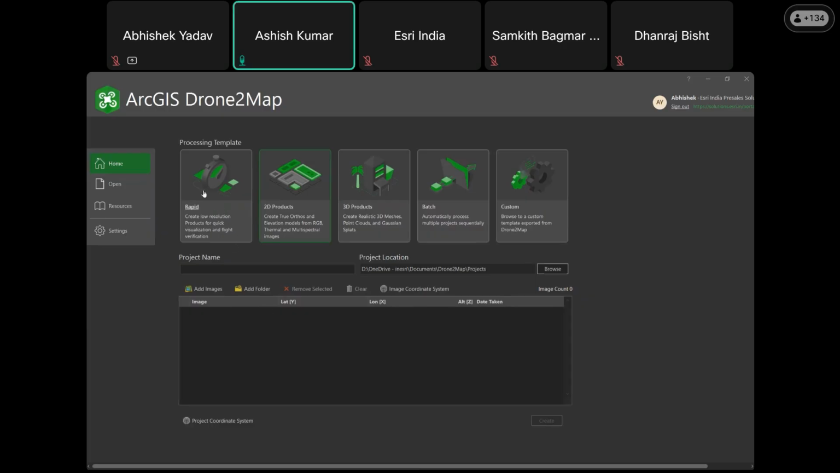Here, there are many pre-processing templates available for your various requirements, if you want to choose between rapid processing, produce a 2D project or 3D project, or do batch processing. To start your project in an offline environment, you can name your project whatever you wish. You provide the image or the folder that contains the images, and go on setting the coordinates and